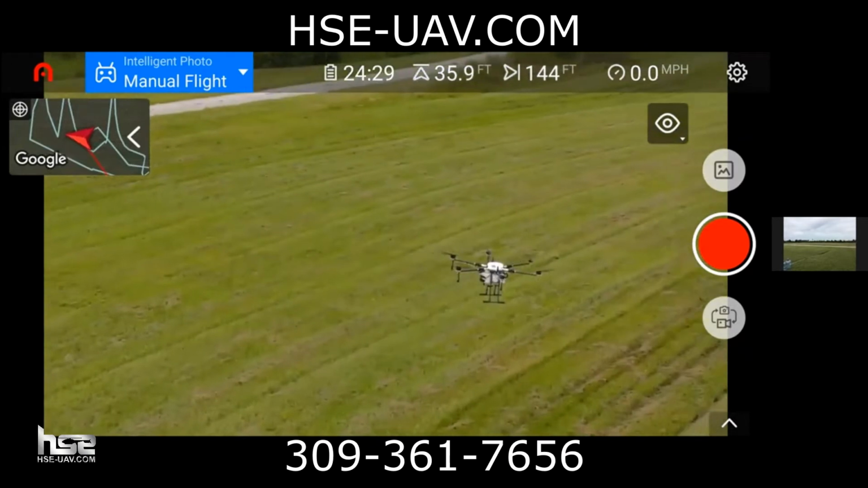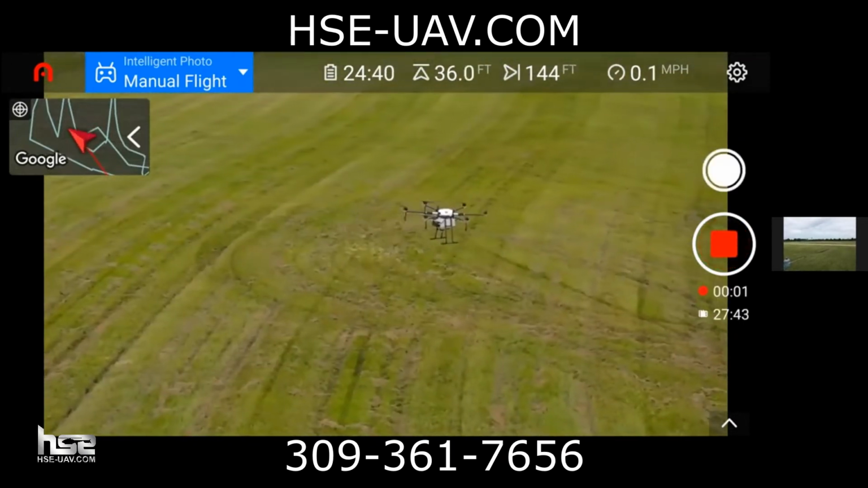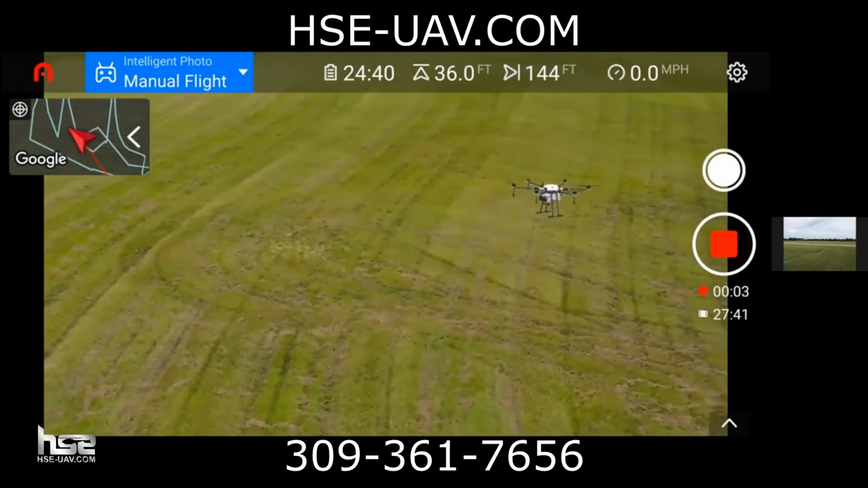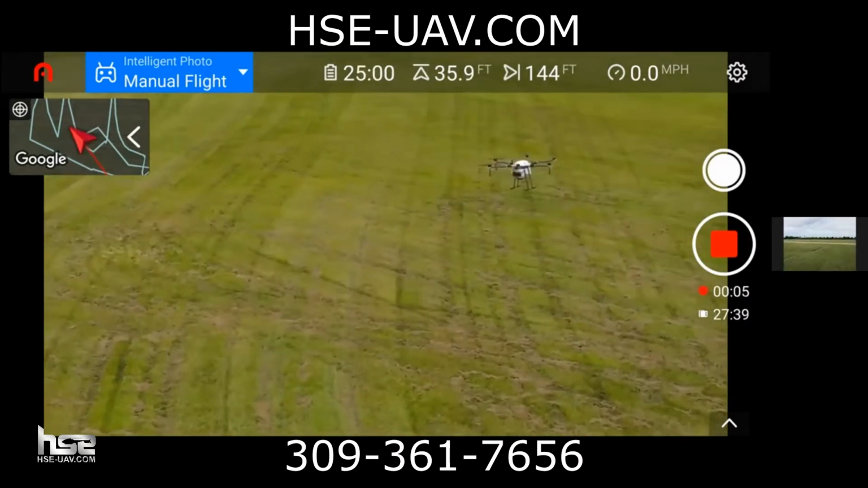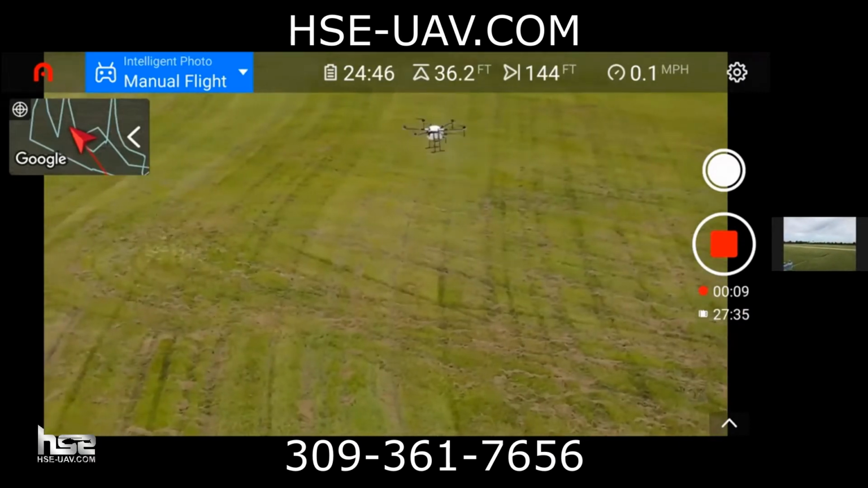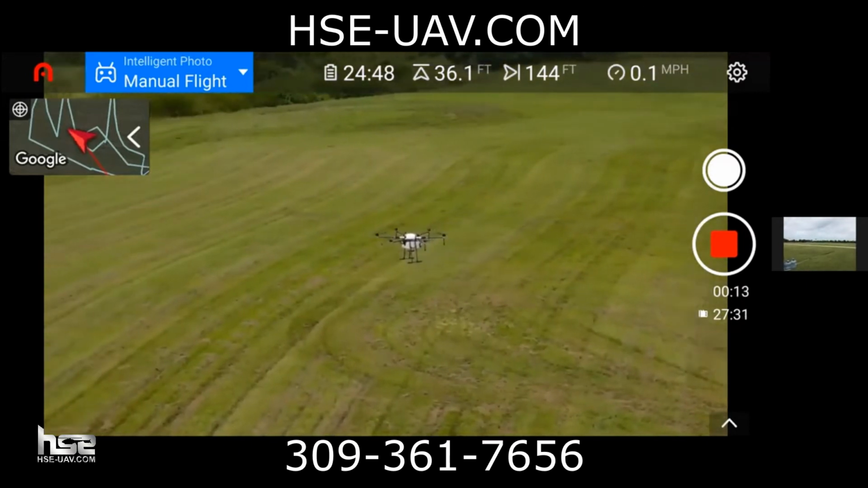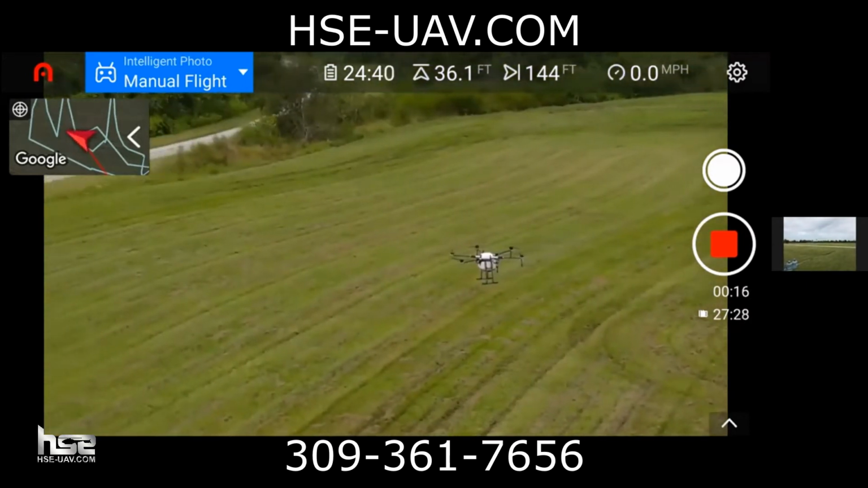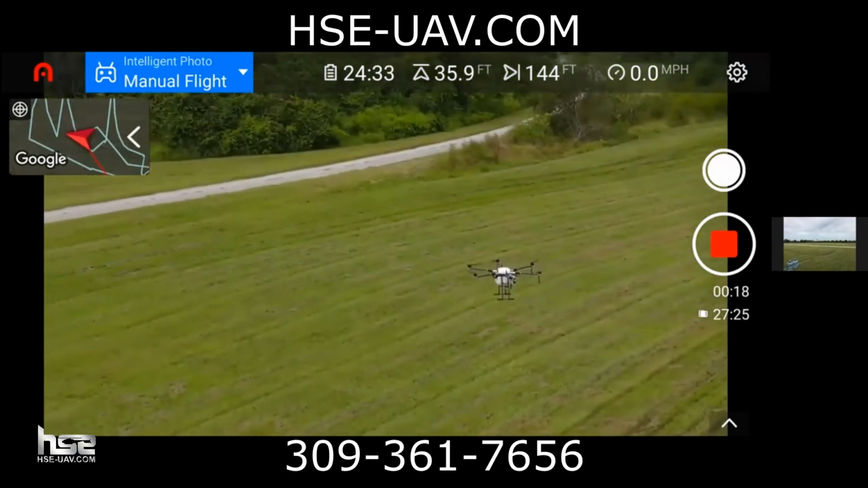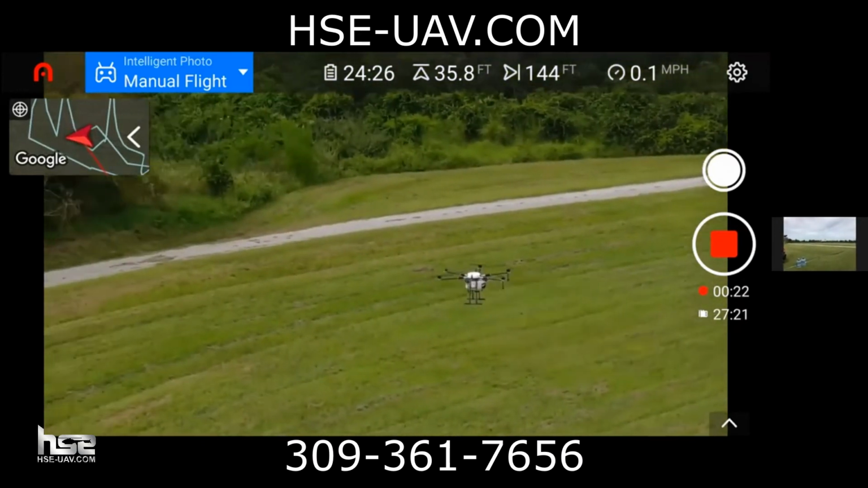There it is. Yeah, it looks awesome. Hope you guys are enjoying this new view. It's pretty interesting to see the spray application actually from the air.